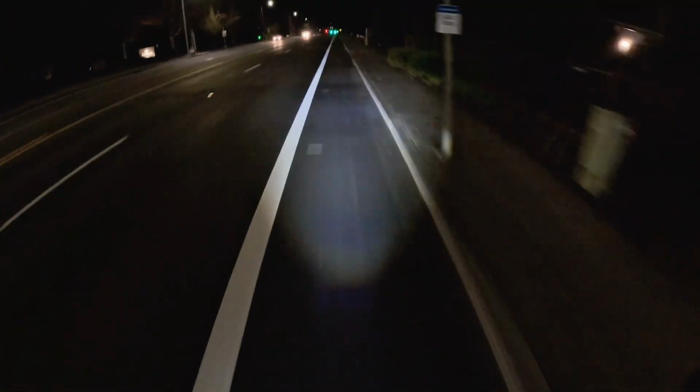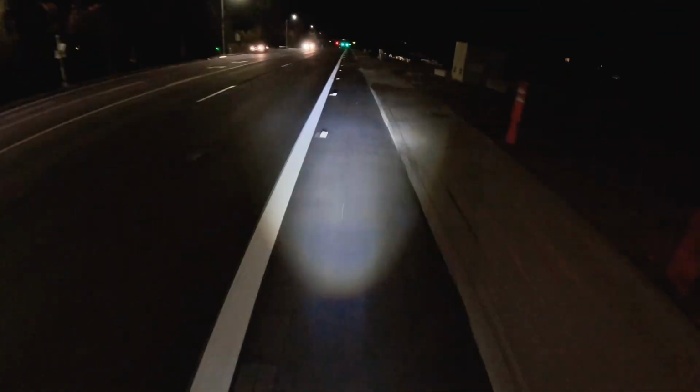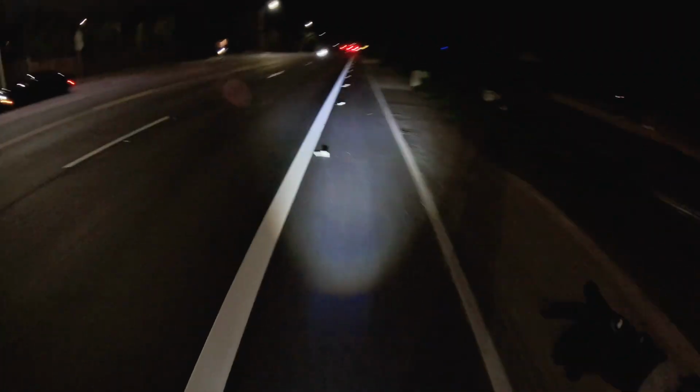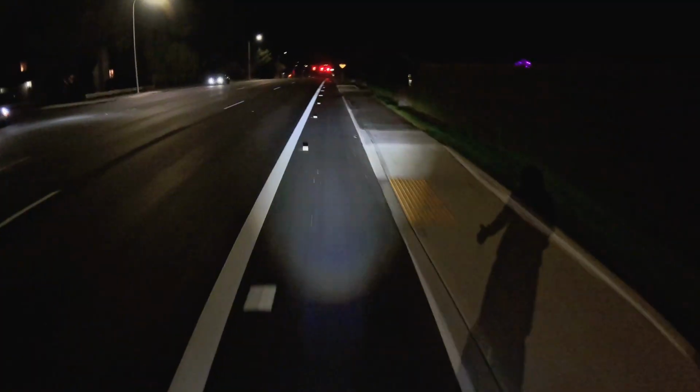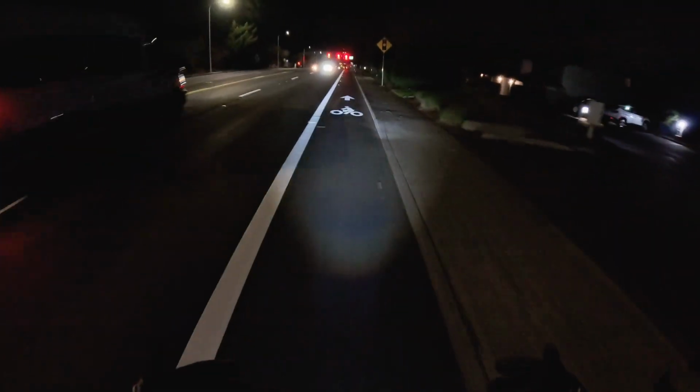So it would be so awesome to pack one of those batteries into this electric unicycle, and instead of having 74 miles, being able to go 150 miles.